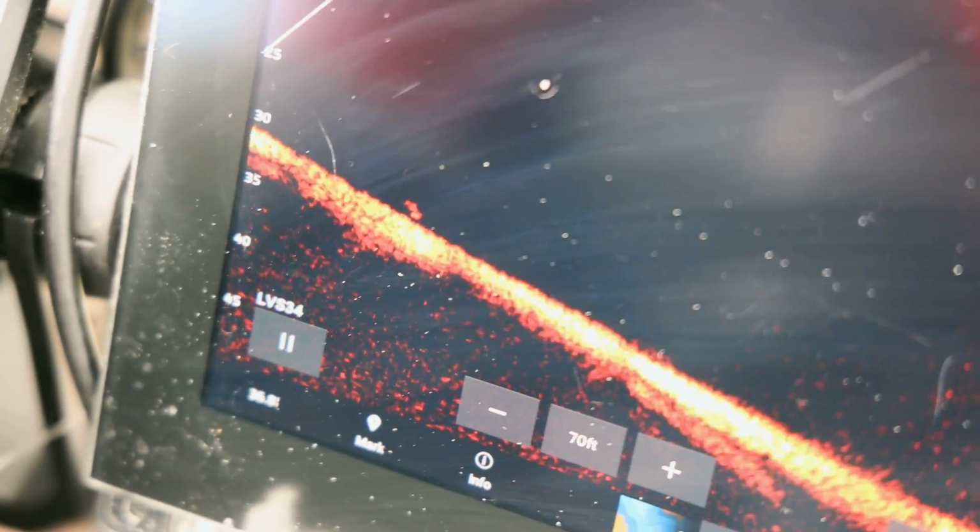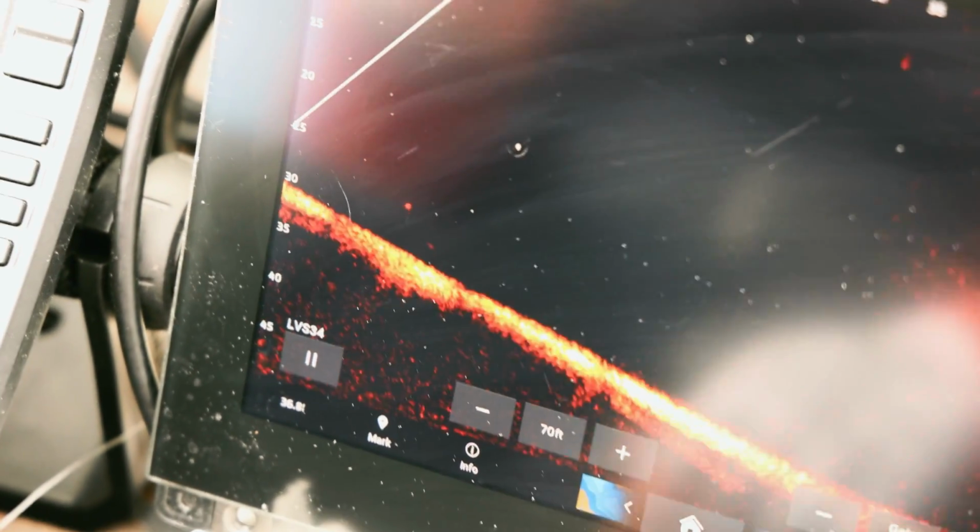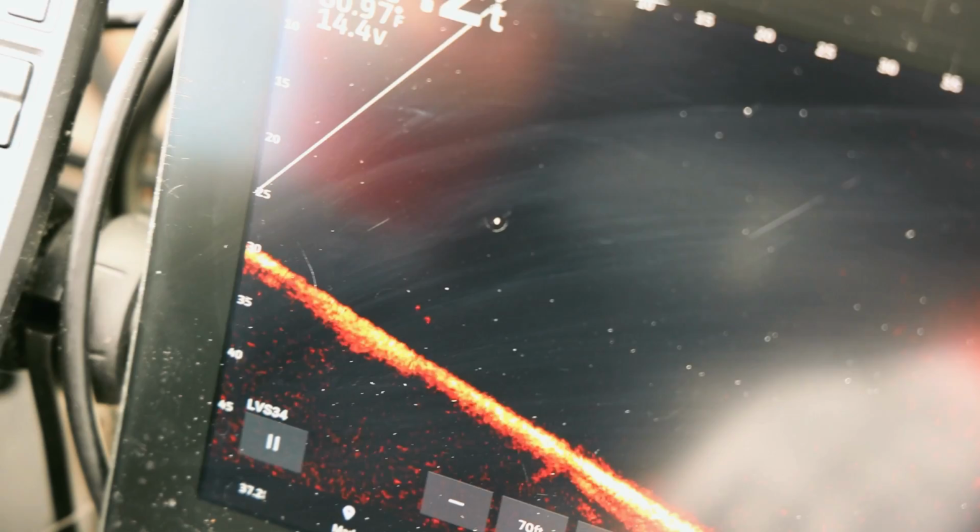Spooked him. He didn't like that aggressive jig. Man, here he's coming back. Here he comes. You see him? Yeah. He doesn't like when I jig it. He likes it just better when it's swimming.